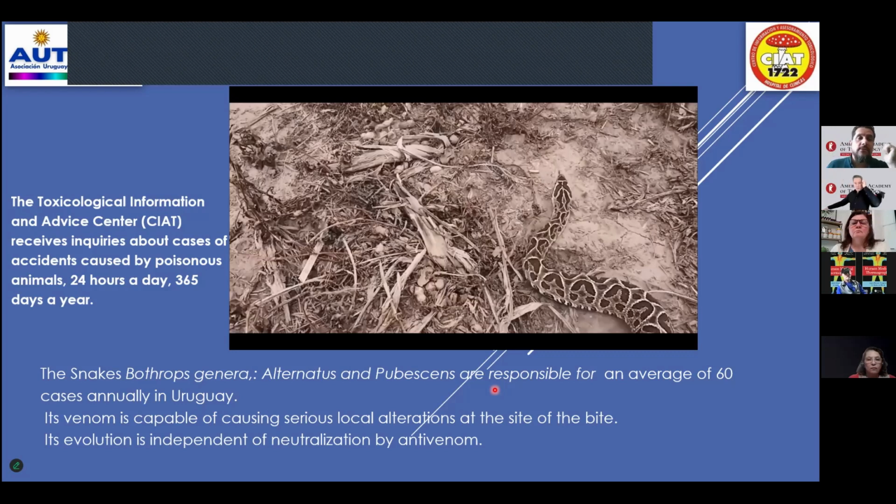But the local phenomena were very complicated over the next days. They presented asymmetries and severe thermal dysfunctions, tumor 1 delta T. Medeiros reported this in 2011. And this patient, 1.8.